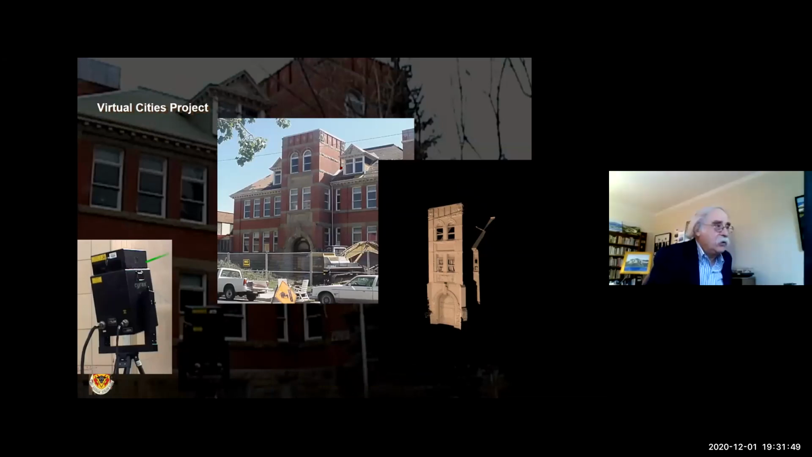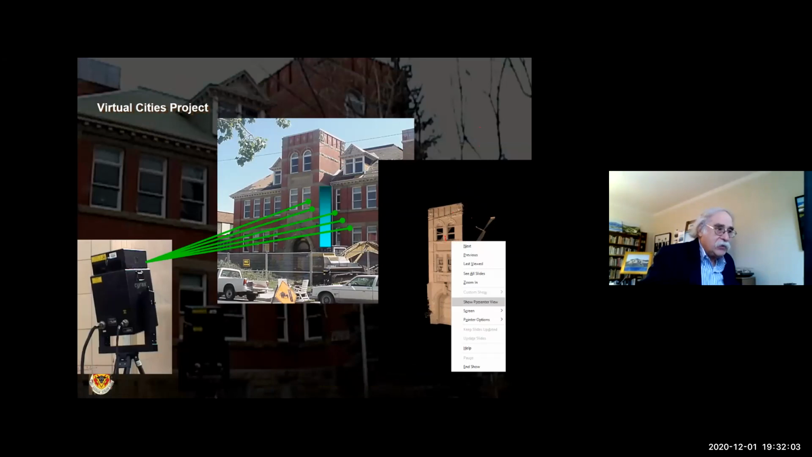So we use the laser scanner to capture points and here, whoops. Oh, what's going on here? Whoops. I got to get rid of this pen option somehow. How do I get rid of that?